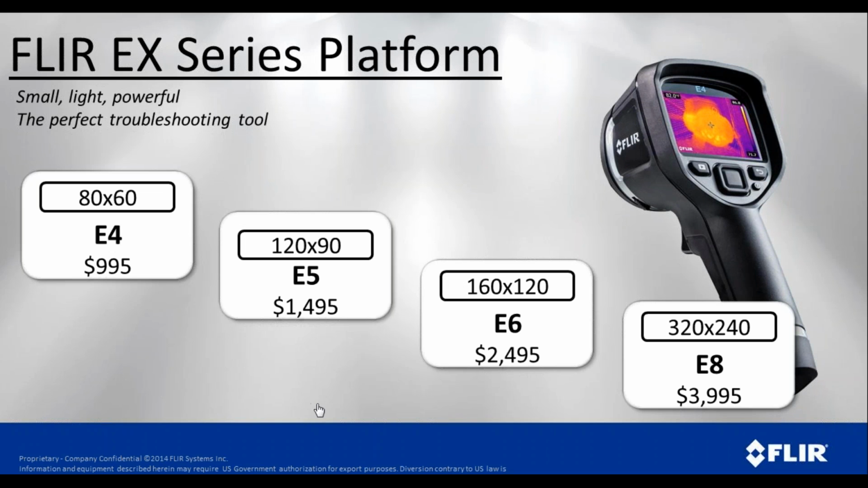So in that series, there are 4 cameras. As you can see, the major difference is going to be the resolution. We jump up pretty dramatically from the E4 to the E5, basically doubling the resolution. We double again up to the E6, and then we take a big jump up to 76,000 pixels there with the E8.